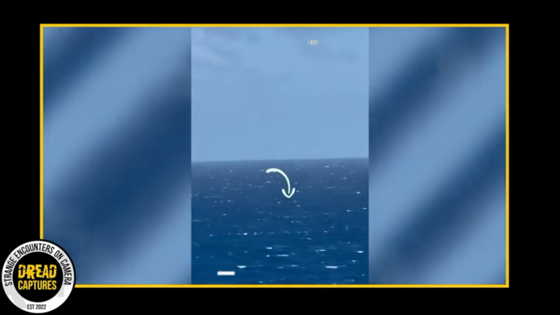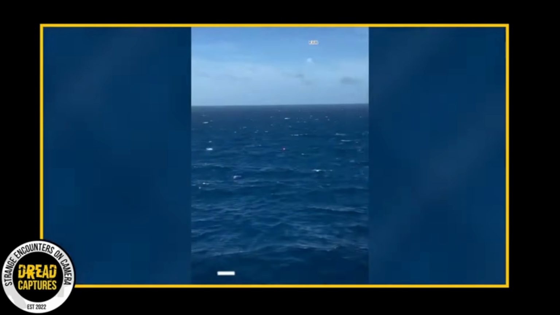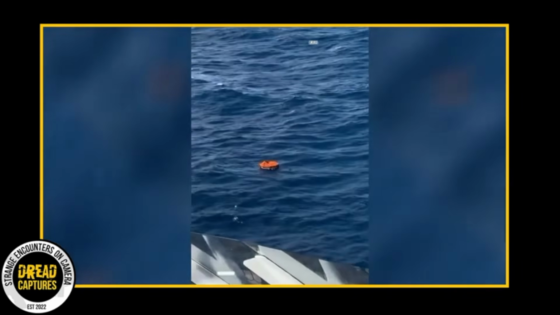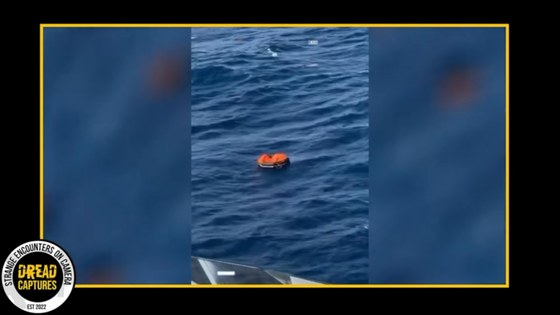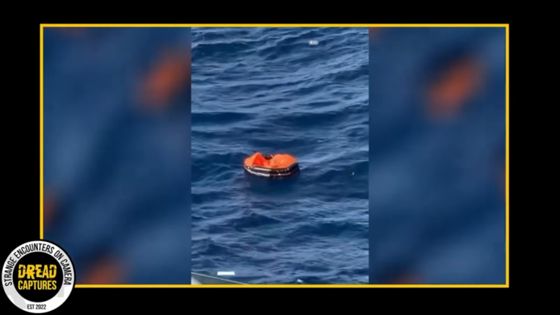Okay, now this is super eerie. A cruise ship starts to make an unscheduled U-turn when the captain spots an orange life raft in the middle of the ocean. I just have to say, something like this is one of my worst nightmares, as I'm sure it is for many people.